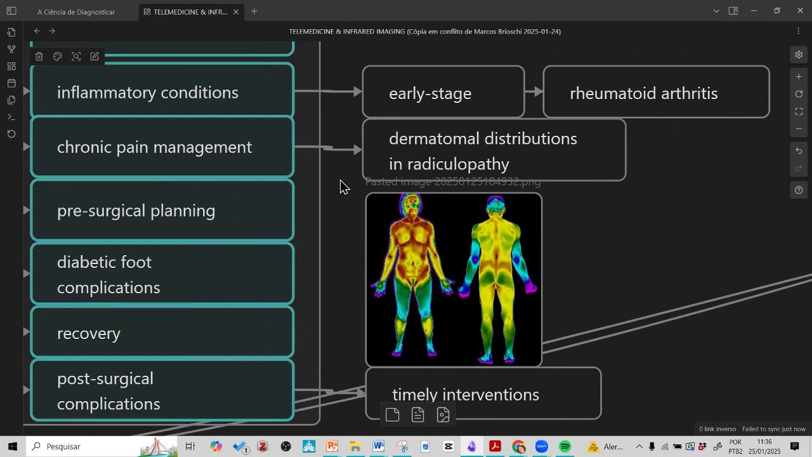So you can connect information very similar to electroneuromyography, but seeing it on the same image, not just the dermatomal or radicular pain, but with the inflammation on the joints or the postural changes or the myofascial changes. So it's very good for the study of mixed pain. Mixed pain means nociceptive and neuropathic pain in one exam.